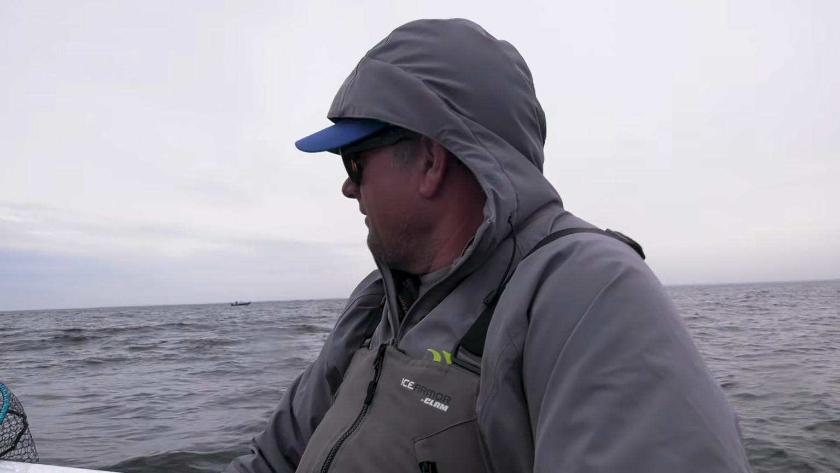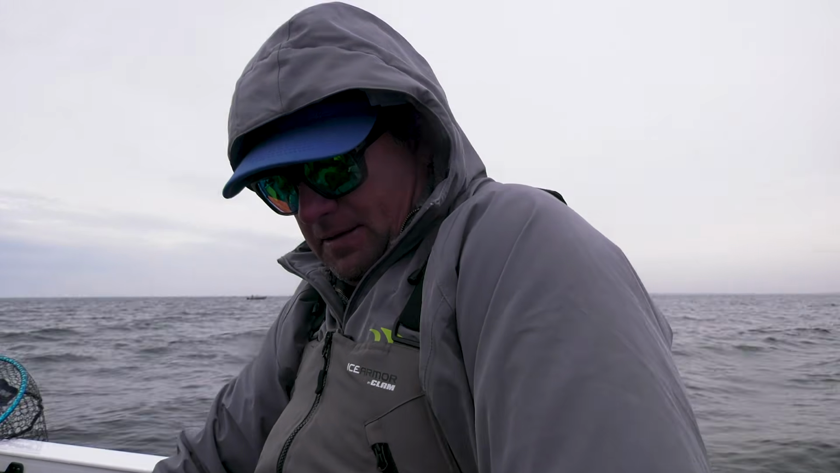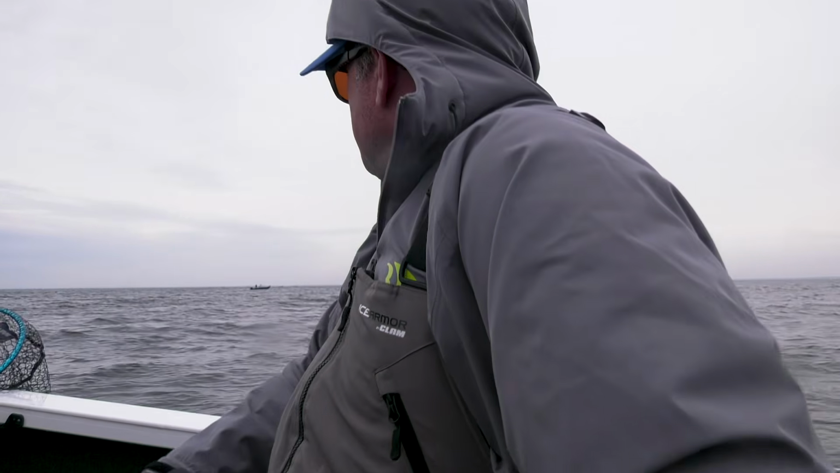Well, we kind of got up to the end of our run here, so we're just going to go right back up here and make another pass through here. Try to get up on the same line here and see what happens.